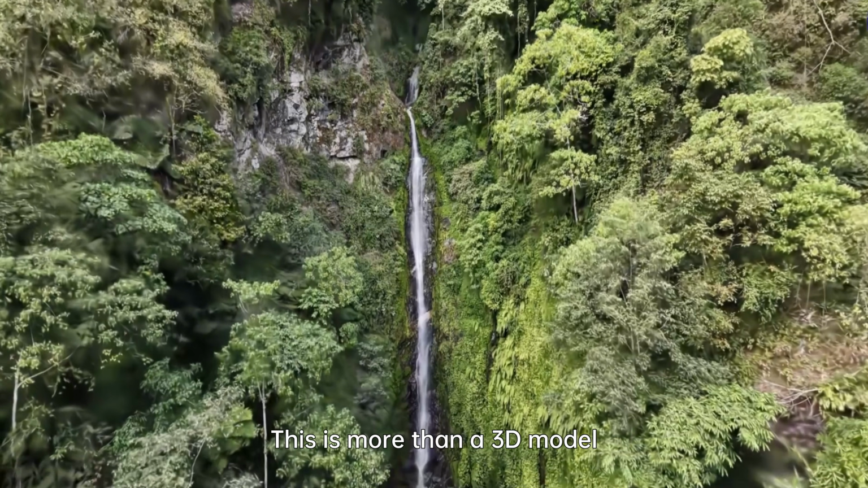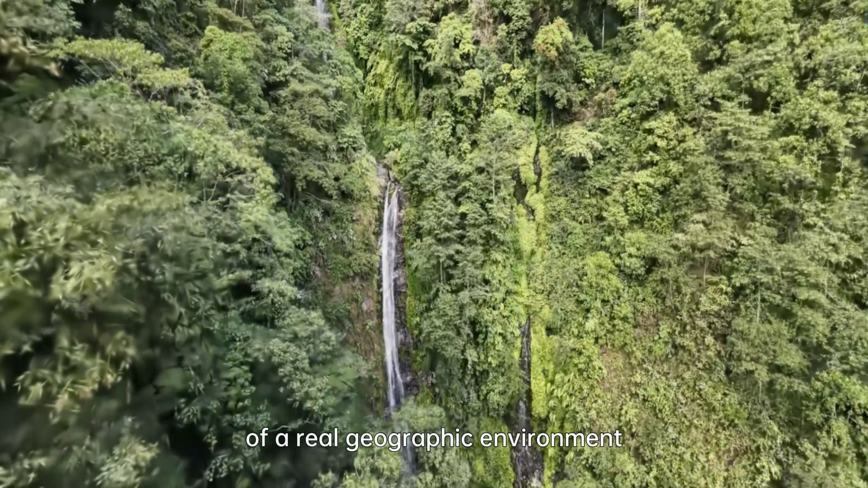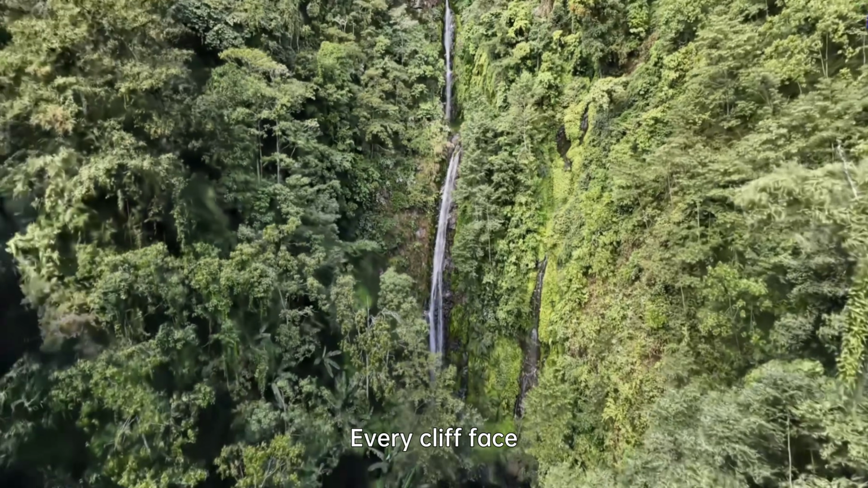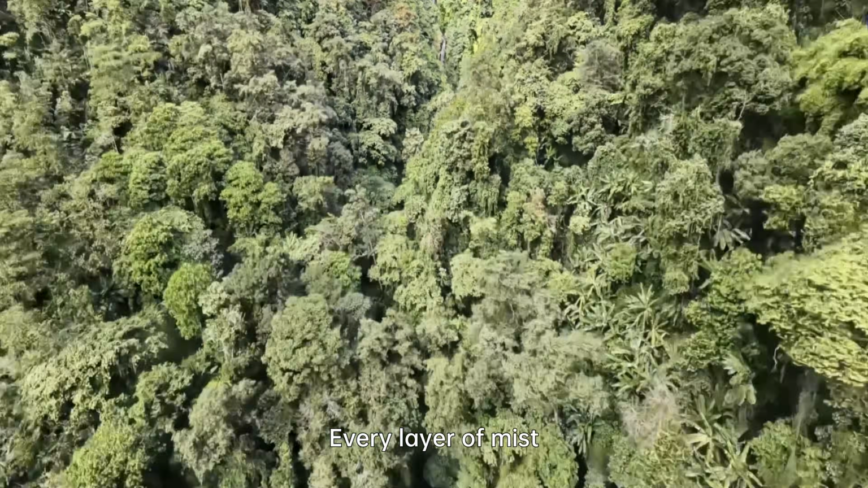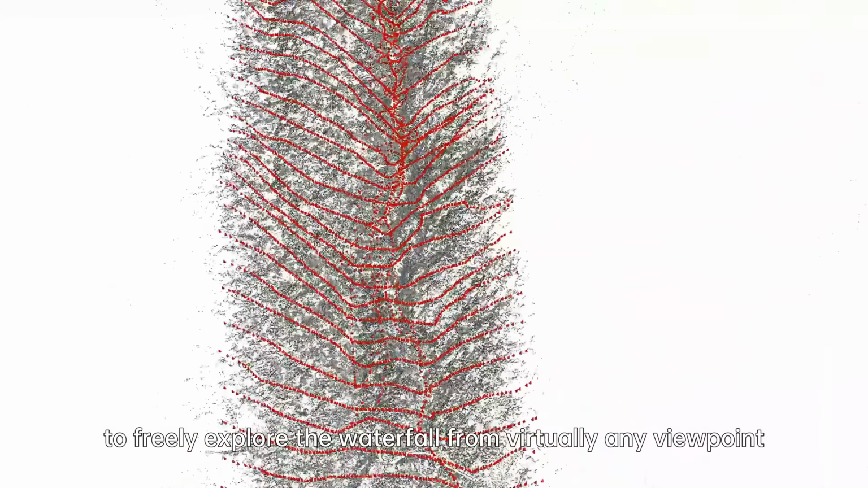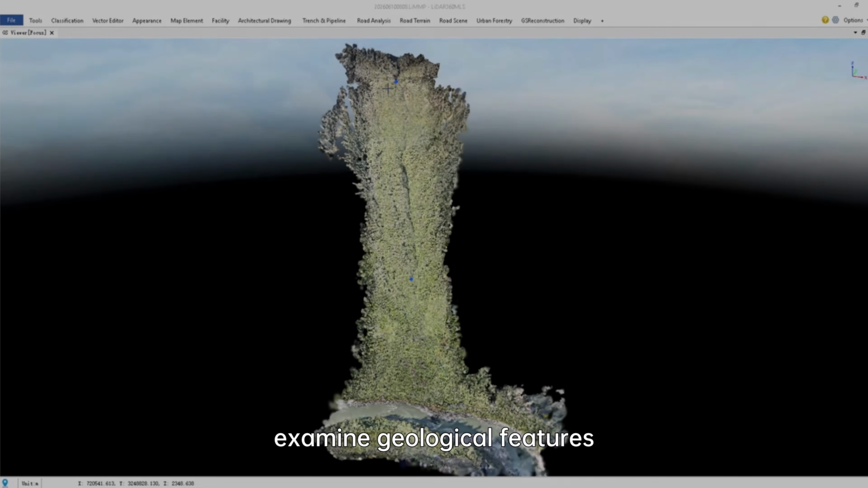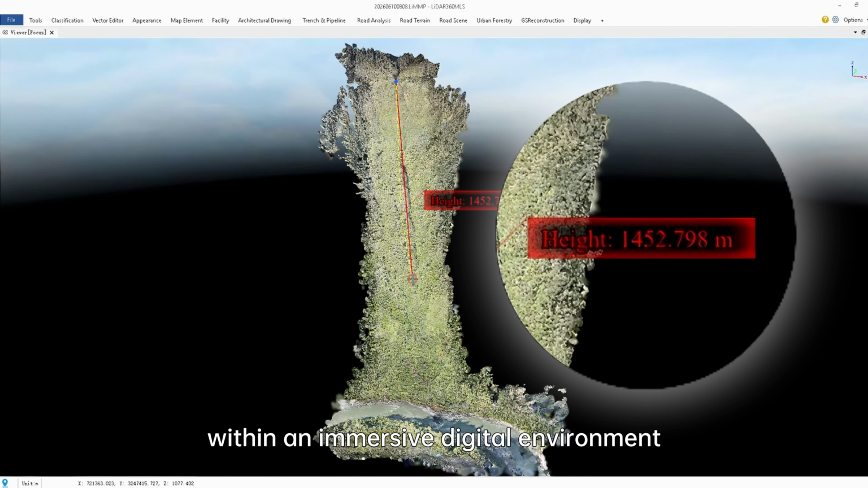This is more than a 3D model. It is an accurate digital reconstruction of a real geographic environment. Every cliff face, every cascading stream, every layer of mist, every meter of spatial depth. The completed scene allows researchers to freely explore the waterfall from virtually any viewpoint, examine geological features, and perform spatial measurements within an immersive digital environment.